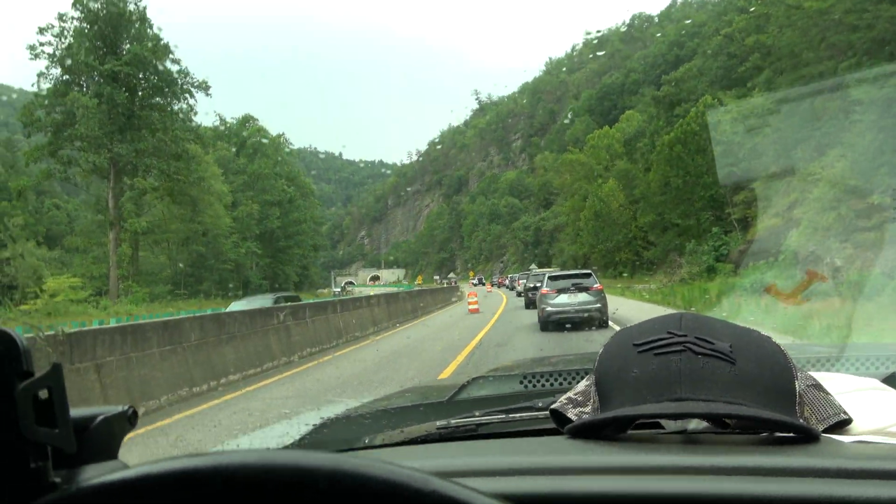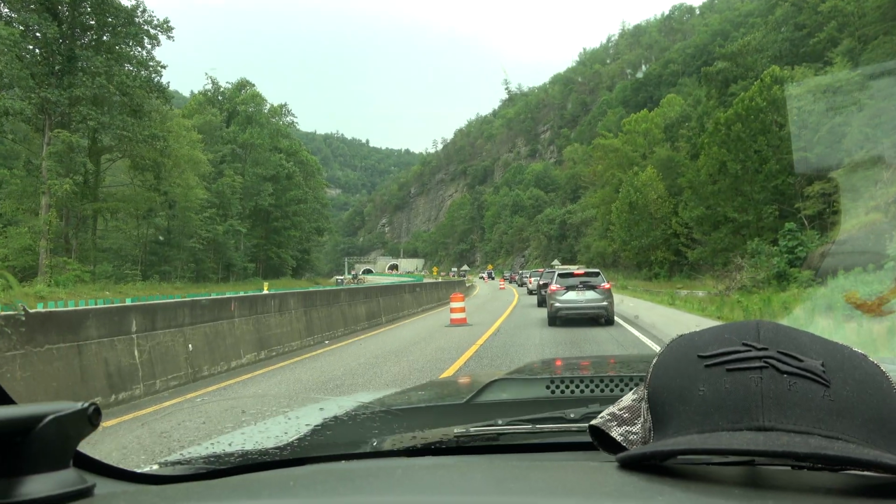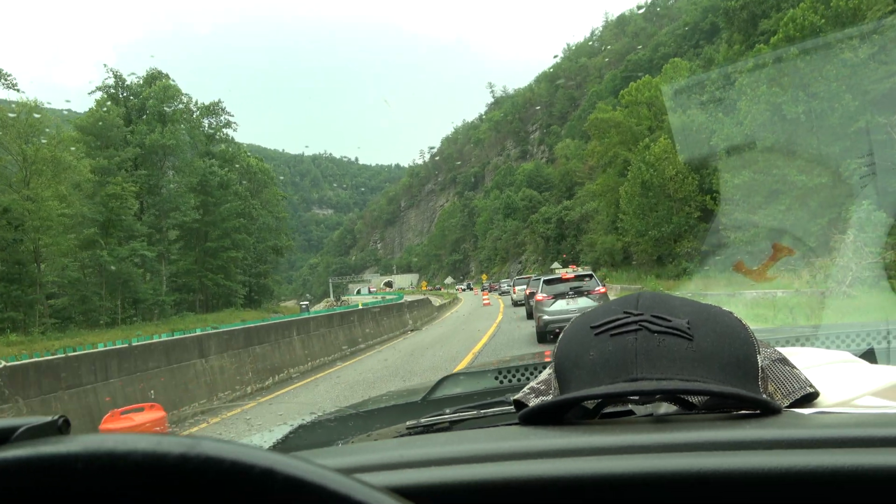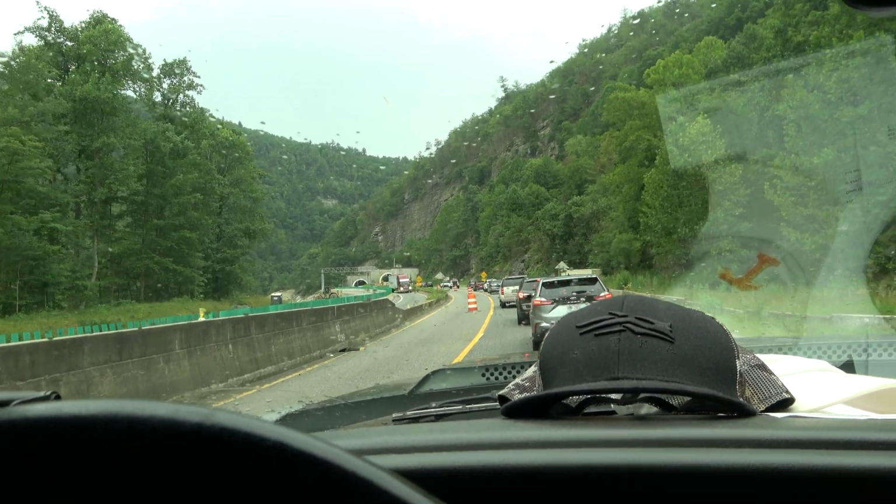Well, we hit some pretty heavy traffic here coming through the gorge, so that's gonna put us a little behind schedule. But I think we'll still have plenty of time to get in there and get what we need to get done, hopefully, and maybe brush in a little makeshift ground blind for this evening.